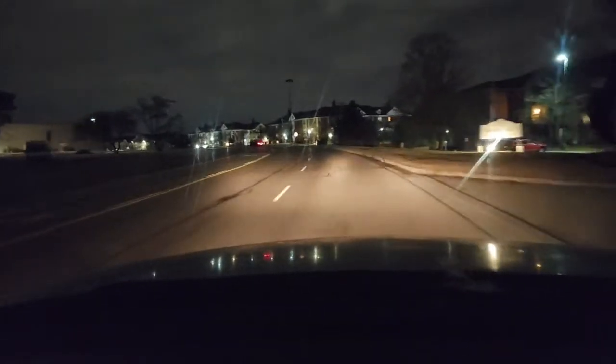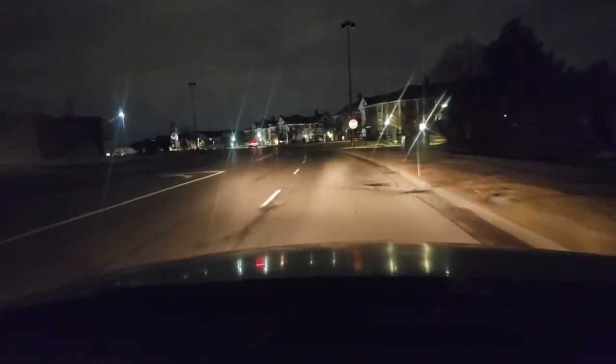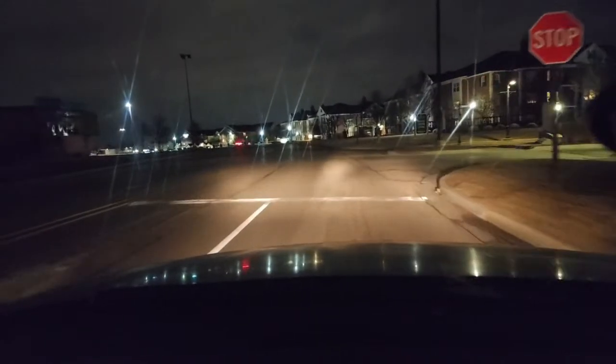So we're coming up to the stop sign. We've kind of made a circle. This is actually the next one. This is where we came in at. And we're going to have a complete stop.